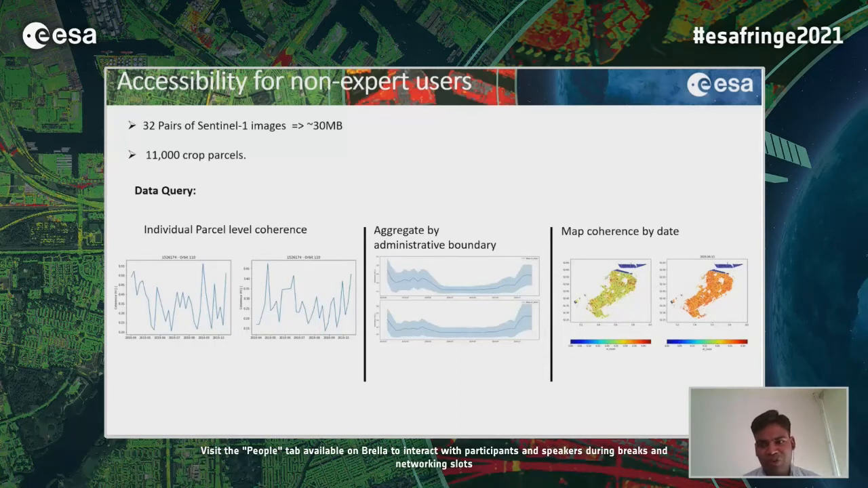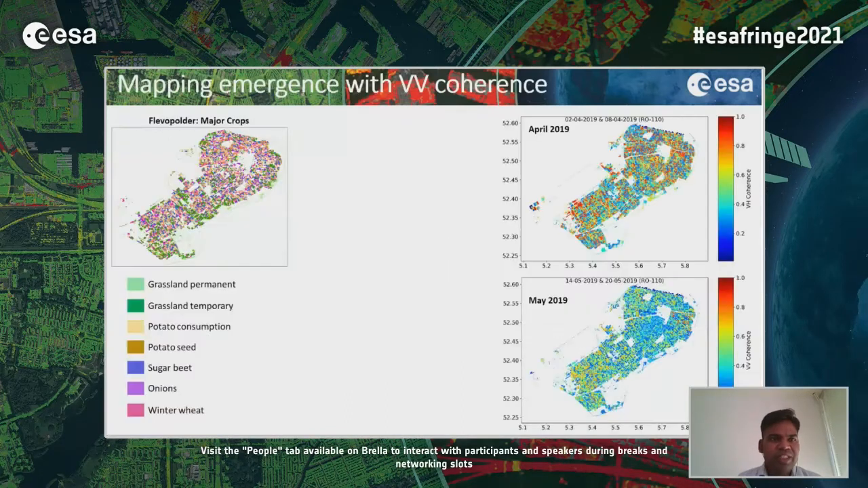So it's very useful and handy to process and get the information without hassling with computational issues. Now, in the next few slides, I'm going to present a few results and potential applications where this parcel-level interferometric coherence can be used.